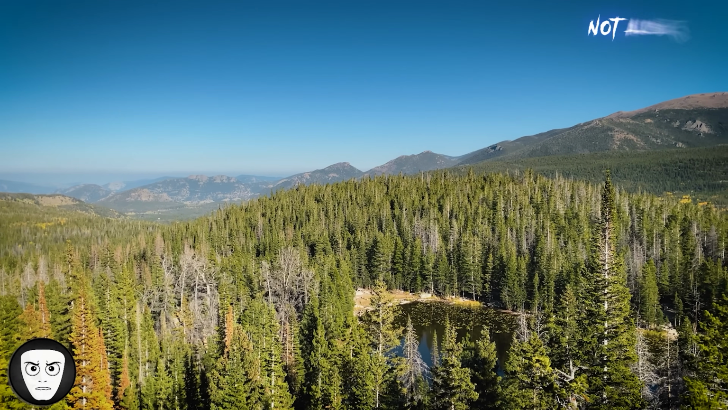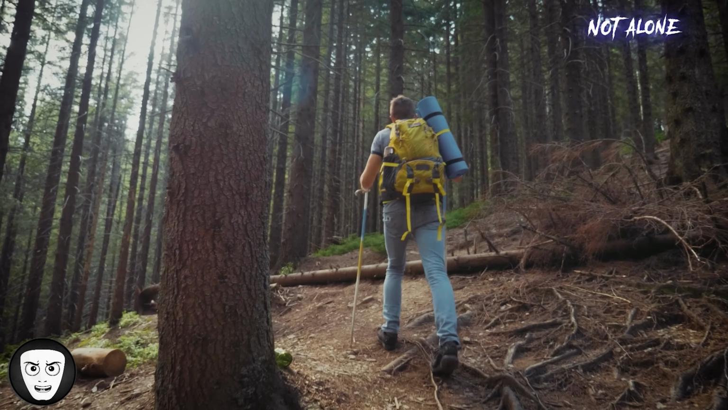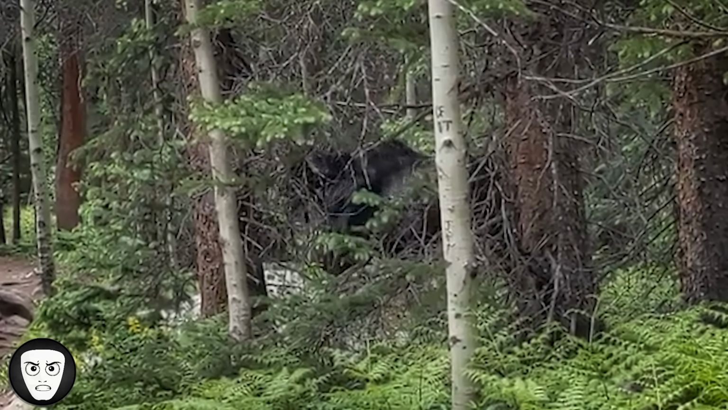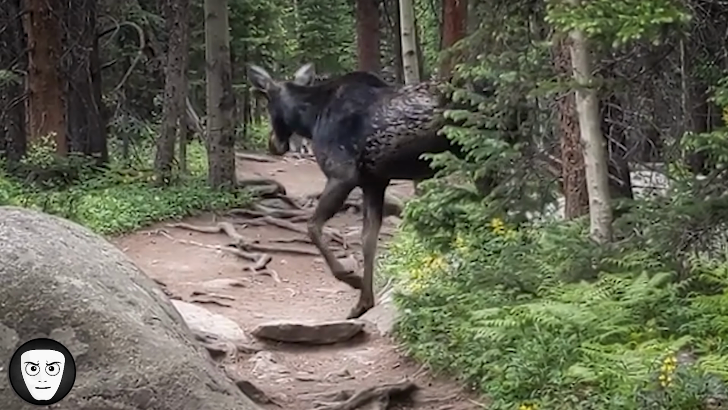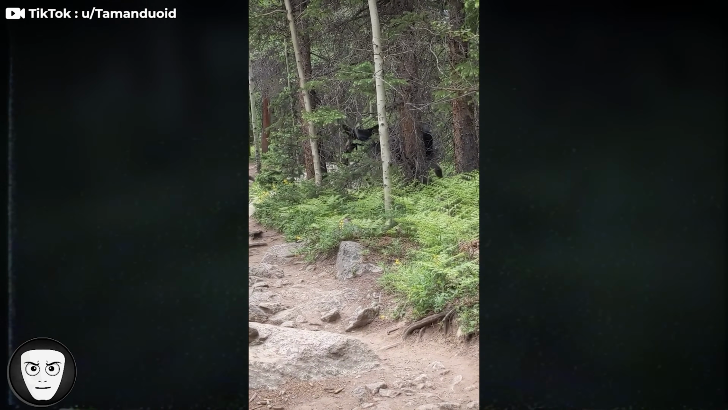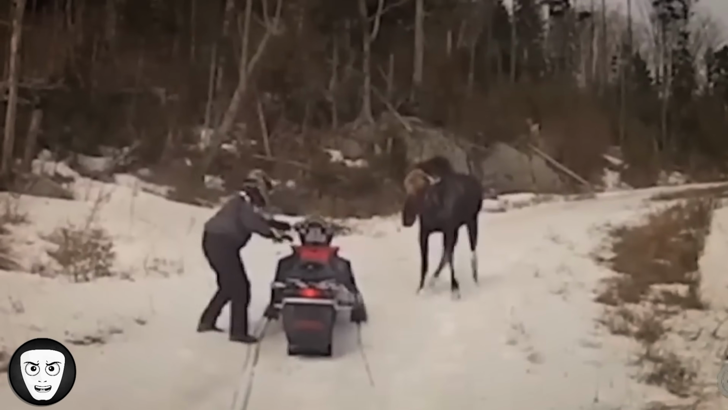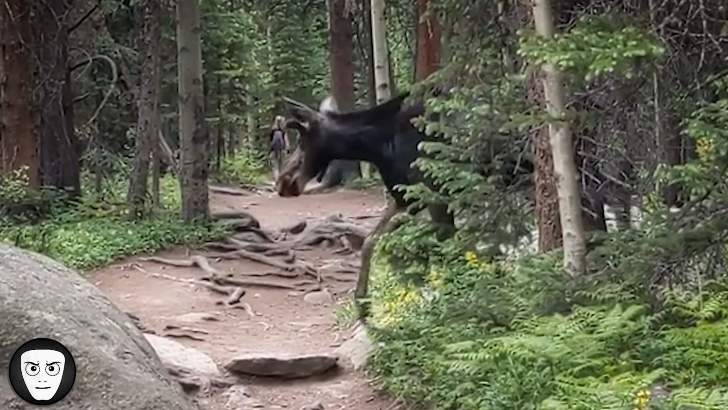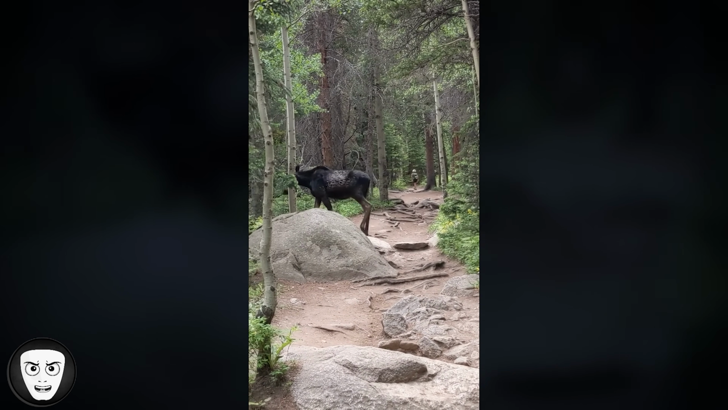A Reddit user was hiking in the Rocky Mountain National Park when their quiet walk suddenly turned tense. A massive moose suddenly stepped out from the trees, right onto the trail in front of them. For a moment, there was nowhere to go. Moose are known to be unpredictable and can be extremely dangerous if they feel threatened. Fortunately, the animal continued walking and disappeared back into the forest without incident.